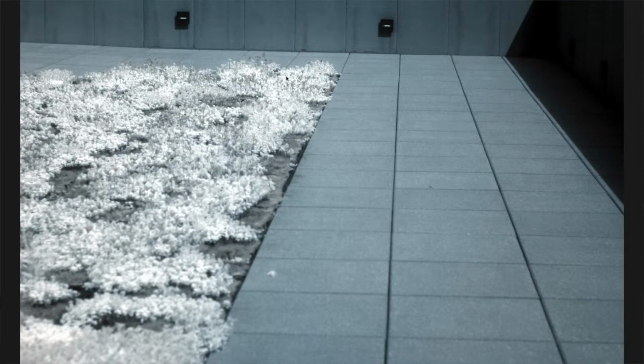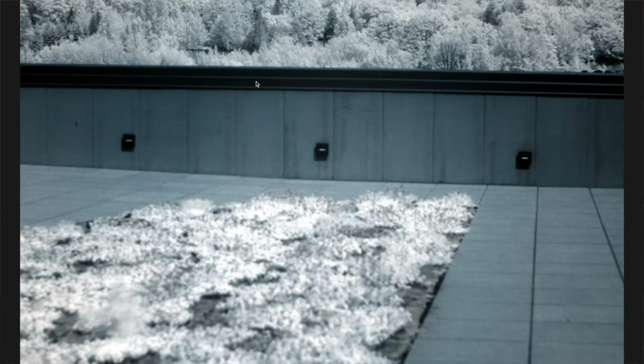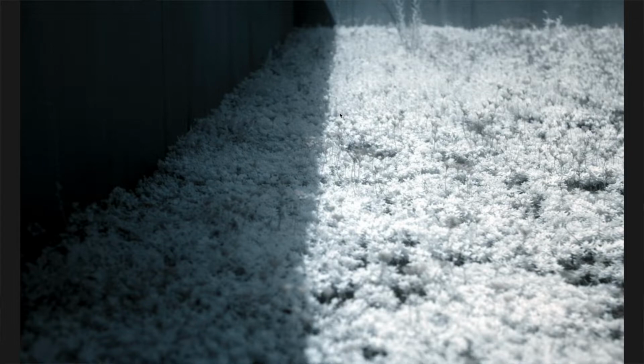We have a living garden on top of the GLRC. It's kind of interesting. A living roof, I guess you could say. I thought this was really interesting. The shadow cast on the living roof here. It's a neat thing.